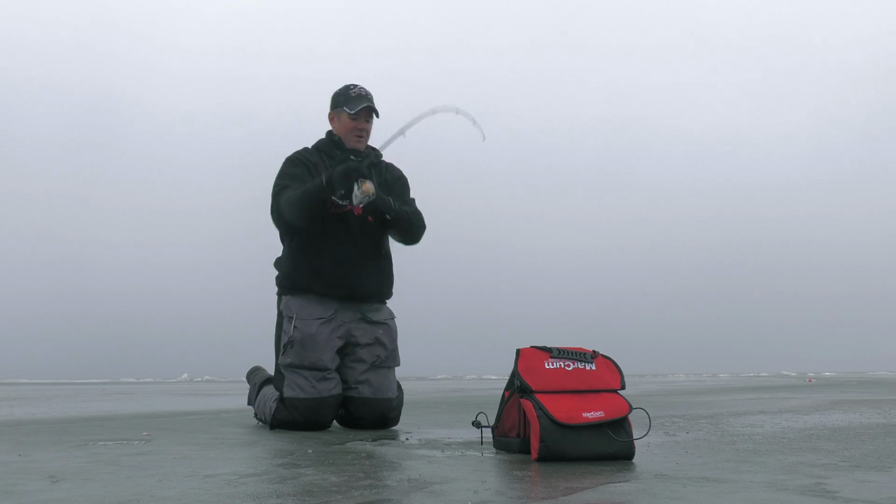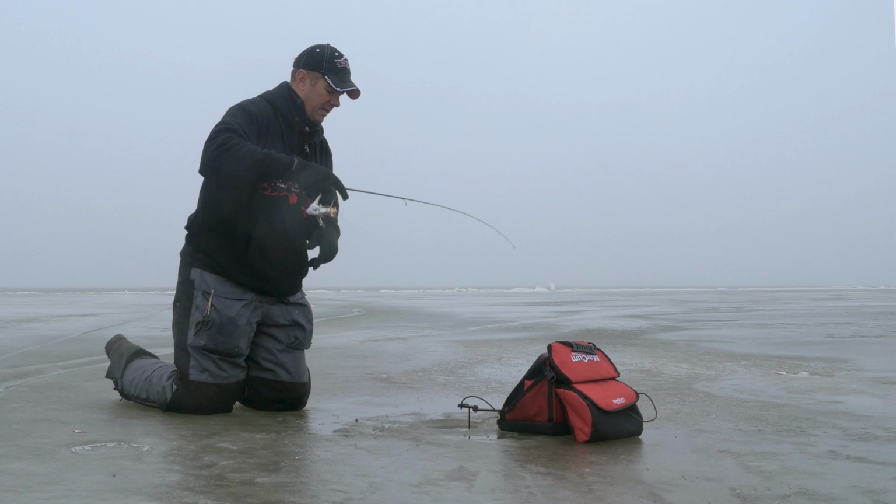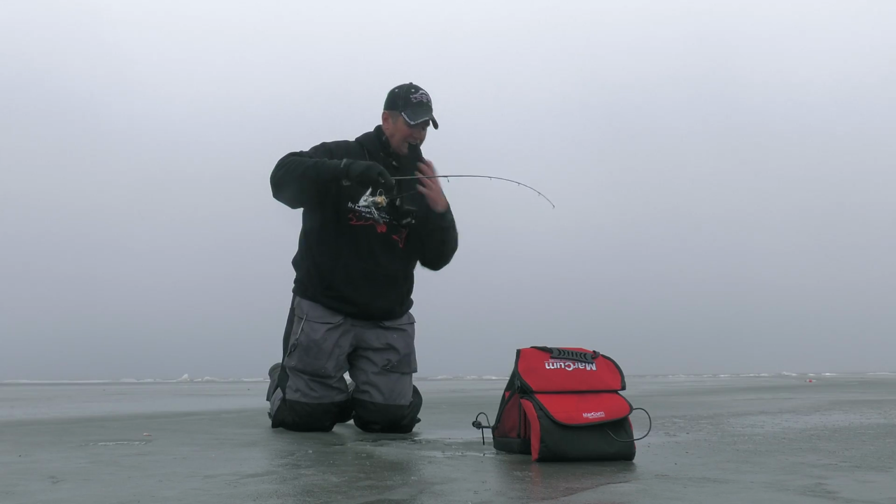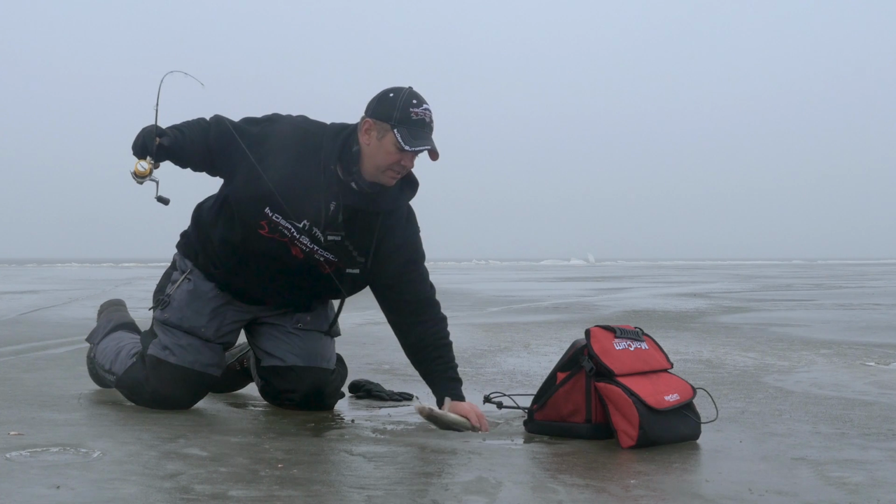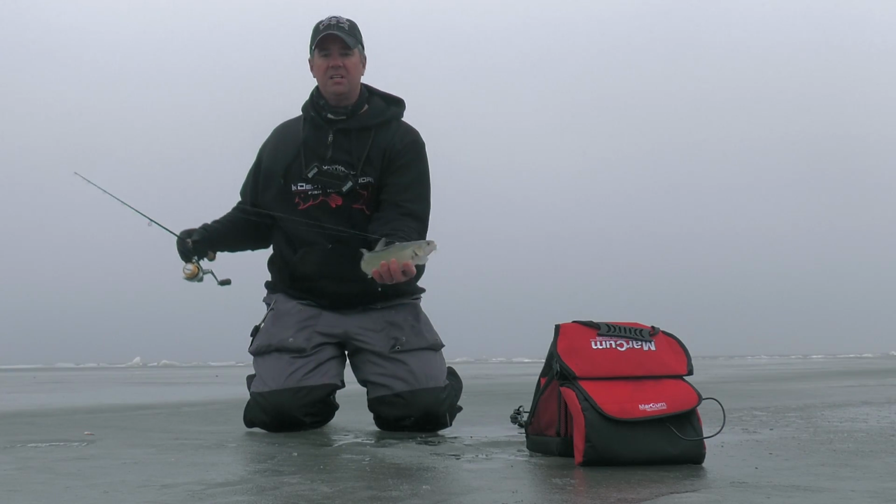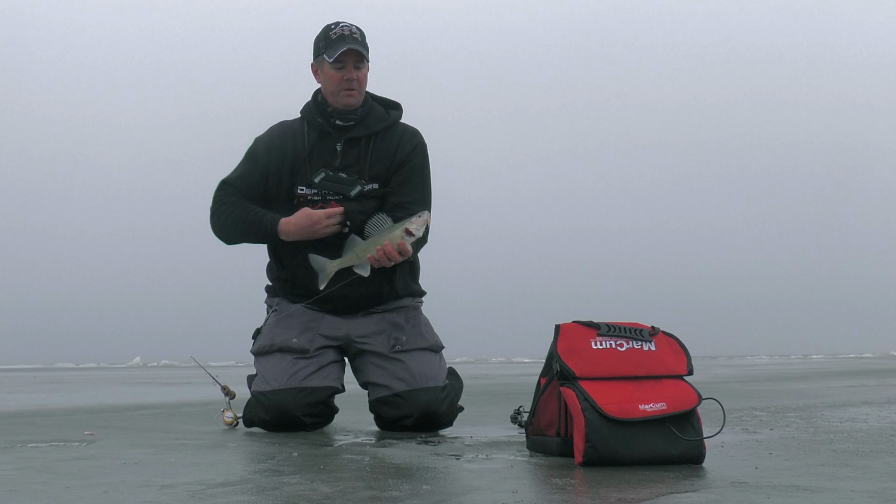Got it. There we go. Oh yeah, feels like it's about that same size class. Gonna be a decent eater. Some head shakes and get that transducer out of it. There he is. Oh yeah, 16, 17-inch fish. There are so many of these fish in this size class up here right now.